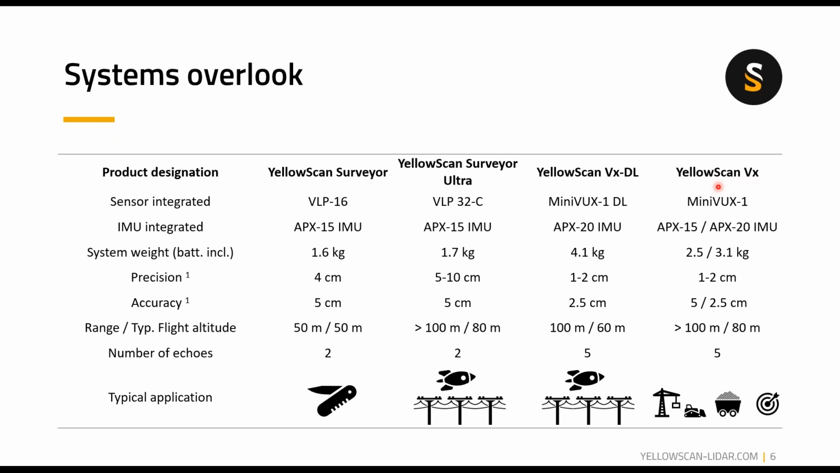As far as manned aircraft go, the only real consideration is the lower AGL flight altitudes that are limited by the laser power. So you're looking at a maximum of 100 to 120 meters AGL. Even with the DL, you wouldn't want to fly much at that height. So I would suggest probably not really, none of our products are really geared towards light small manned aircraft.